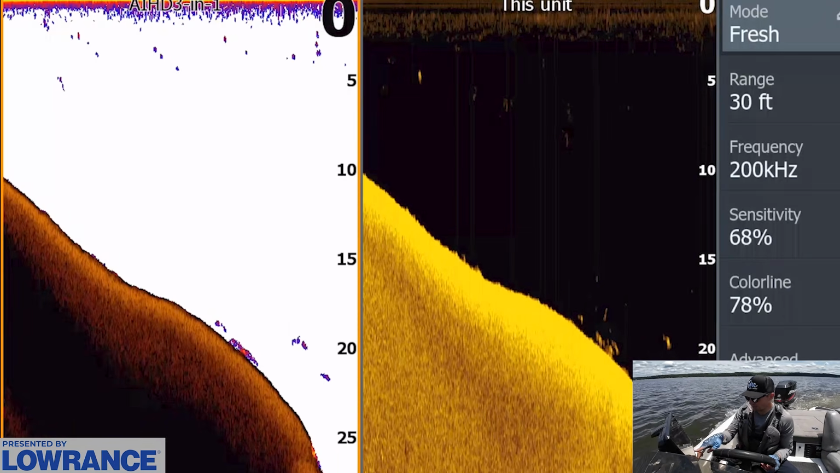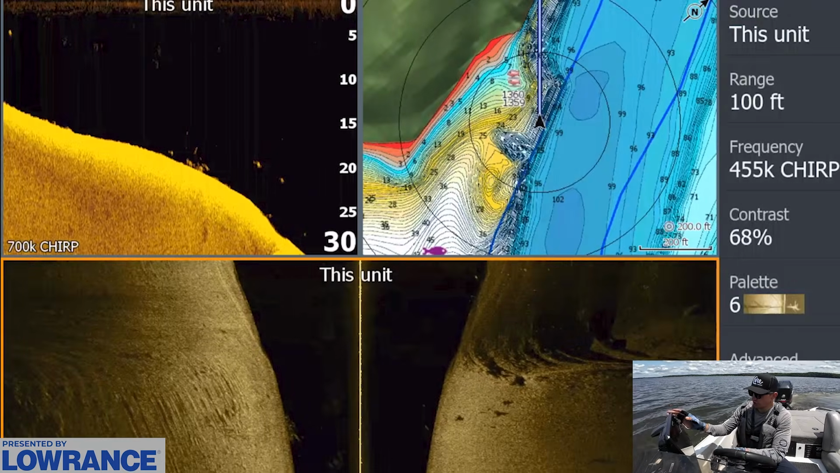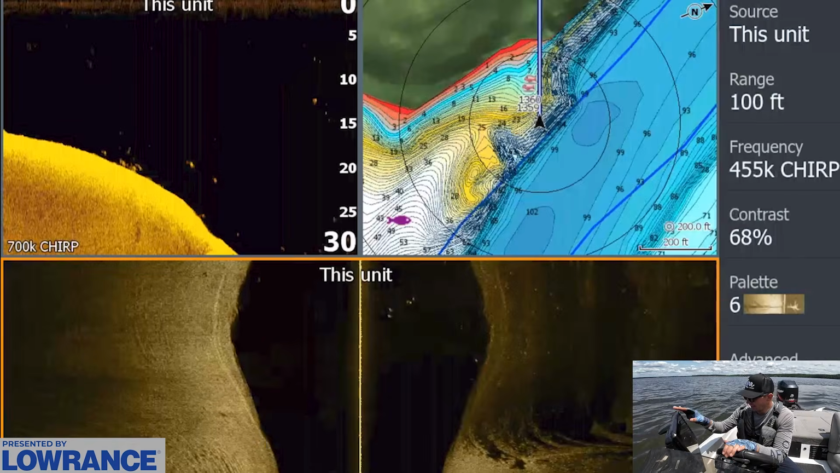Those don't look like bass. The arches are very squiggly, kind of blurry. The arches and the dots we saw earlier over here were more full. They have more size to them. So those are definitely bass.